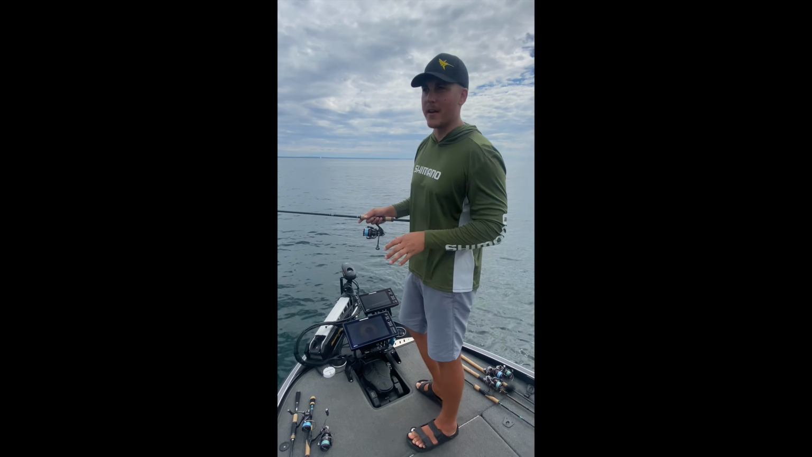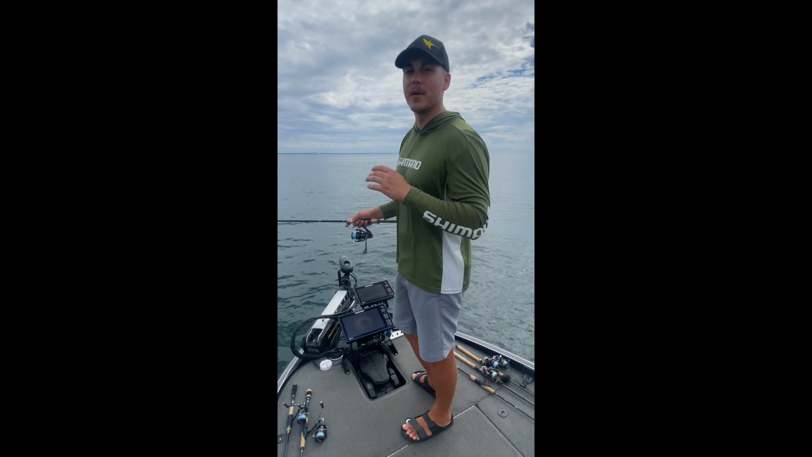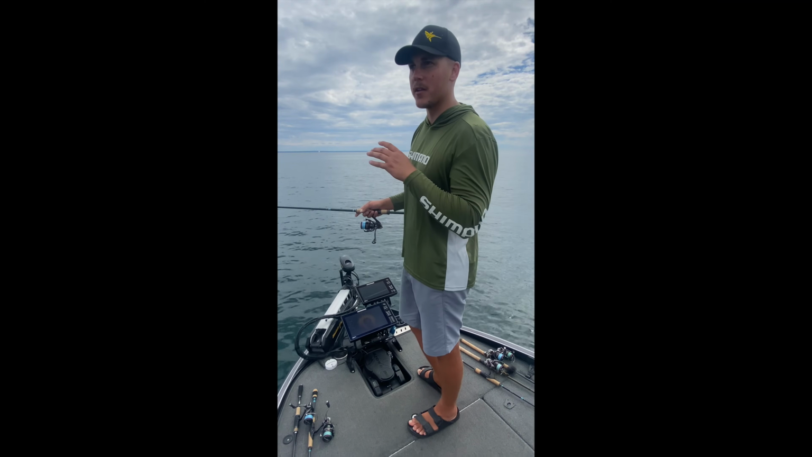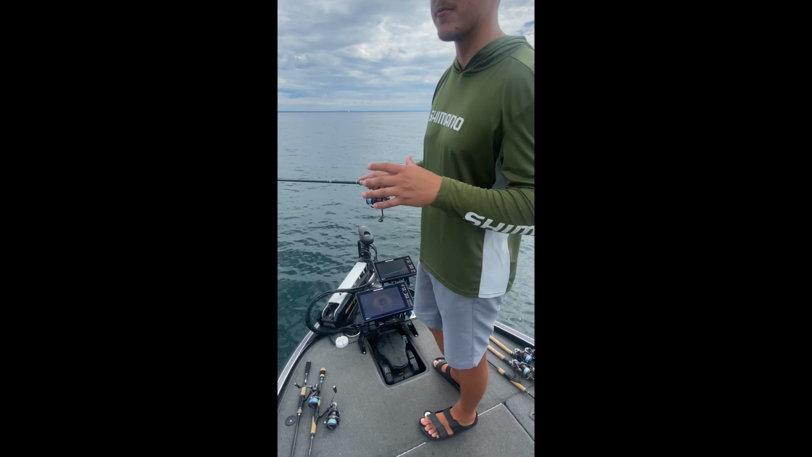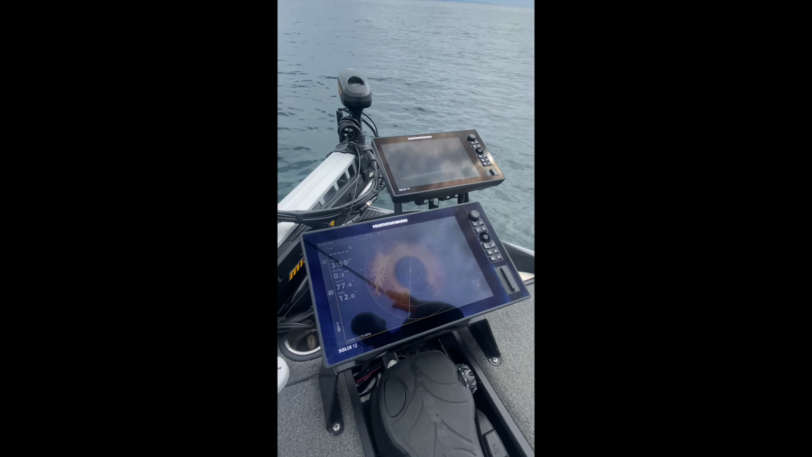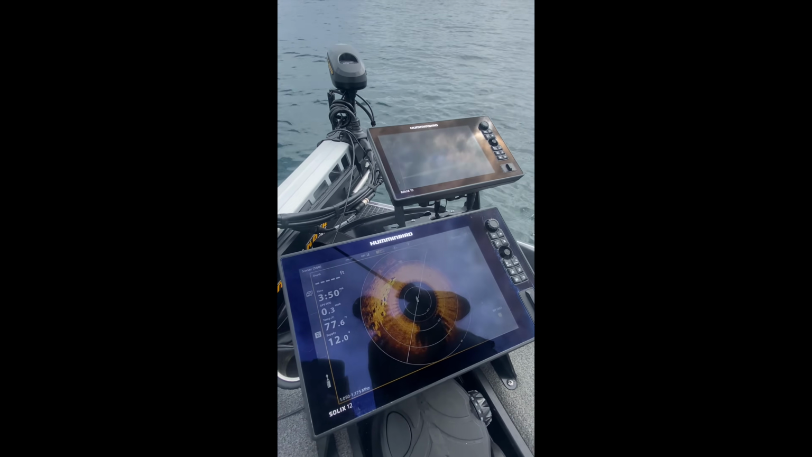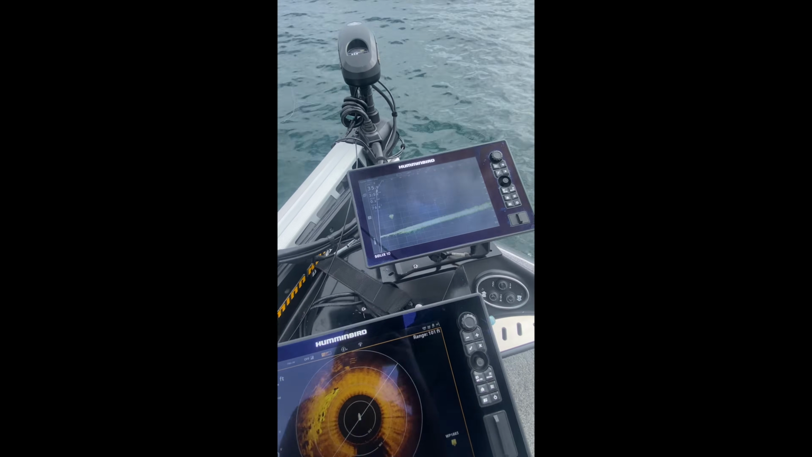Beautiful day on Lake Erie here today, and we're chasing deep smallmouth bass. It's the middle of August and the smallies are starting to group up offshore. So what we're doing today is we're fishing hard and soft bottom transition areas. We're using our Mega Live and Mega 360 in tandem to really get the best of both worlds.